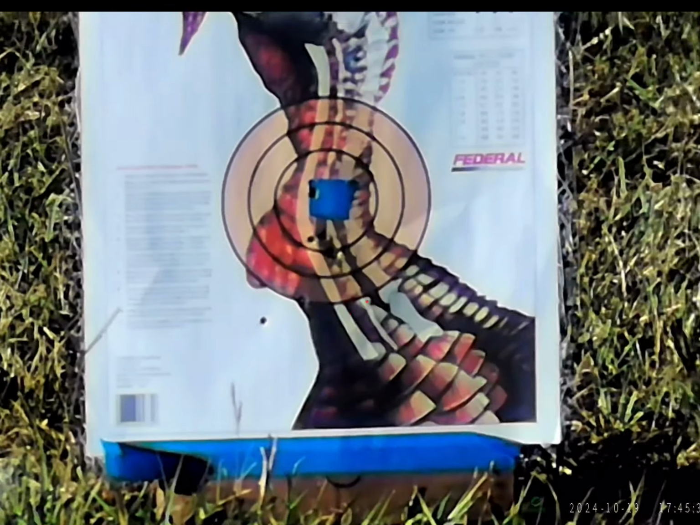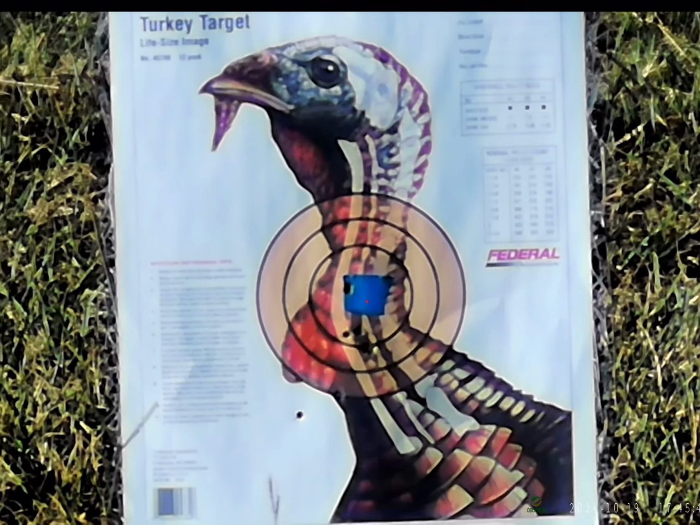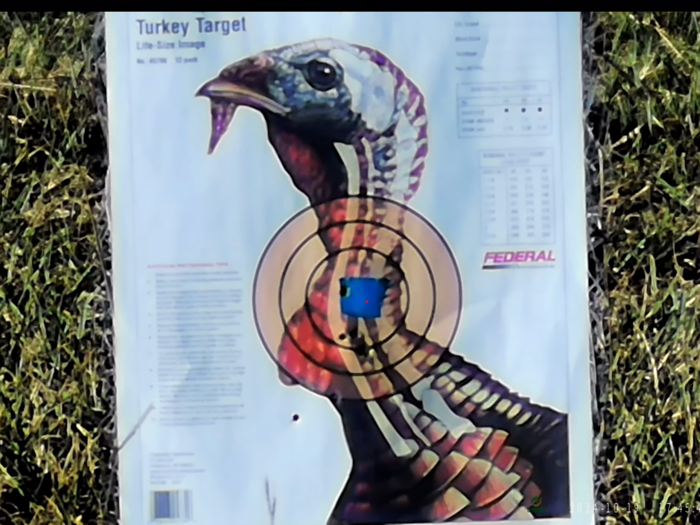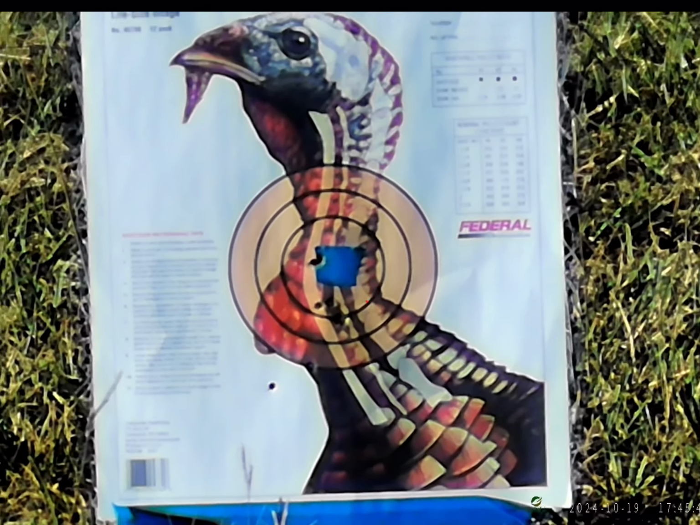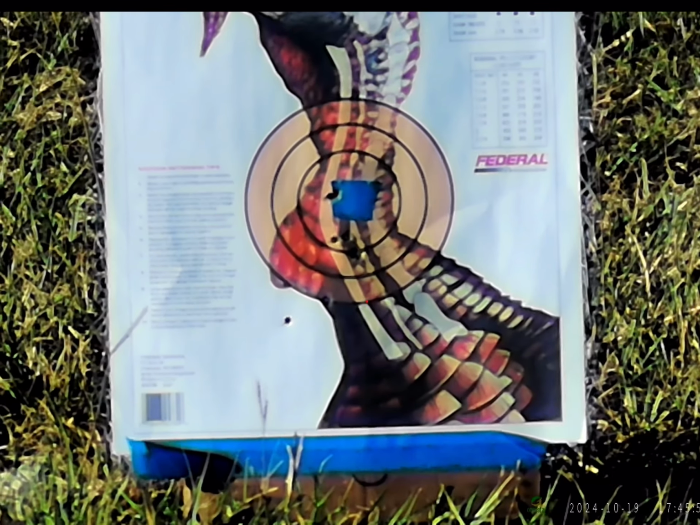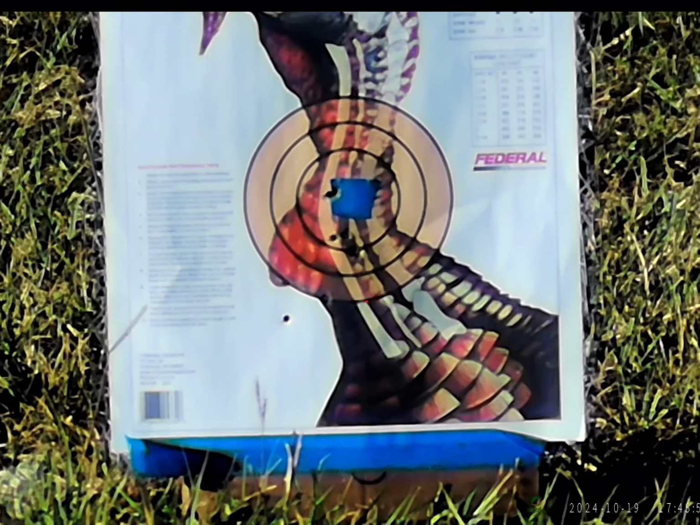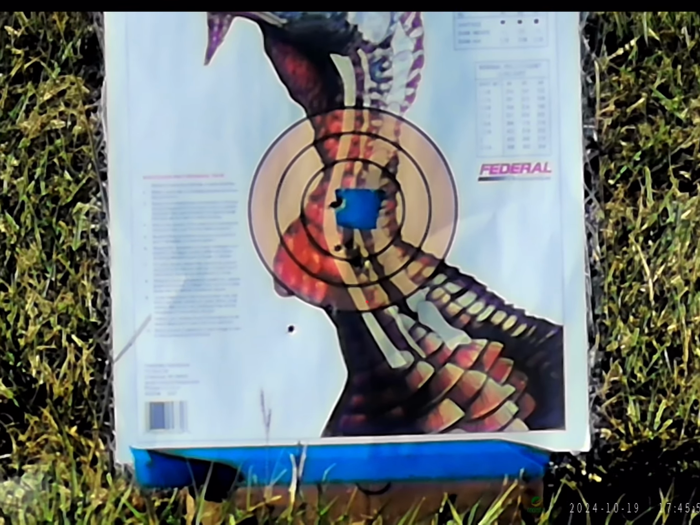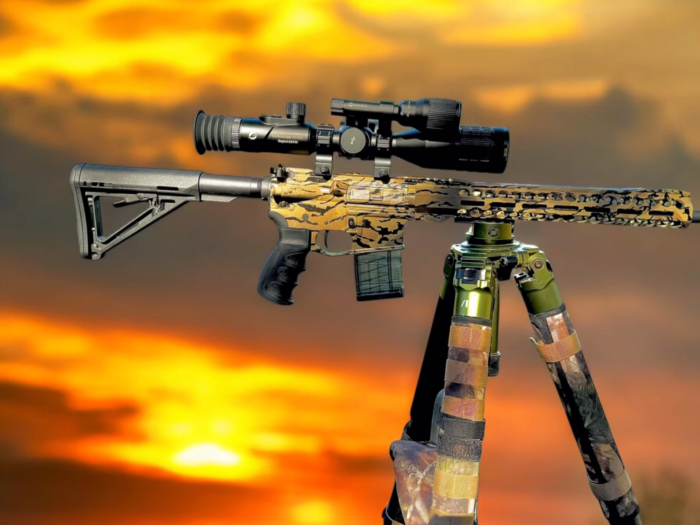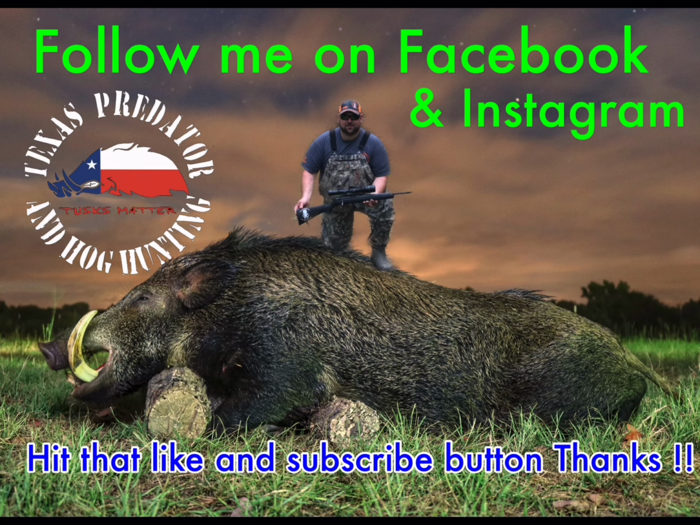So far, I've had zero issues with the scope. I don't have anything really that much negative to say about it. For the price that it is, I think it's a great buy. It's fairly comparable to the higher end scopes that cost 2 to 3 times this. I'll keep using it, and if there are any issues in the future, I'll let y'all know.